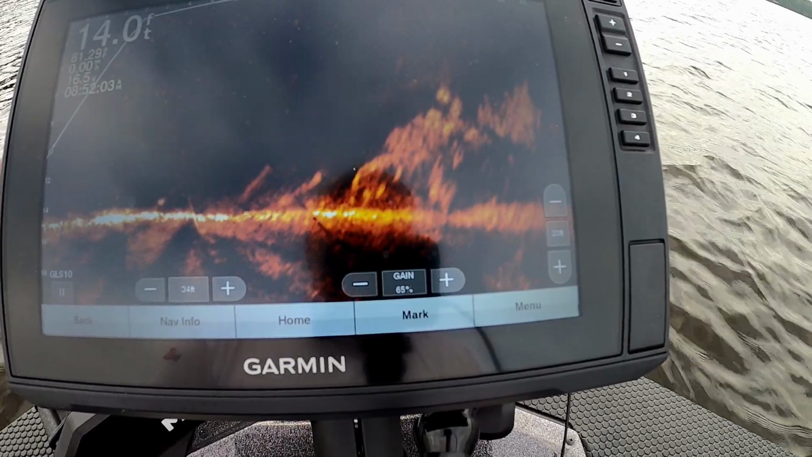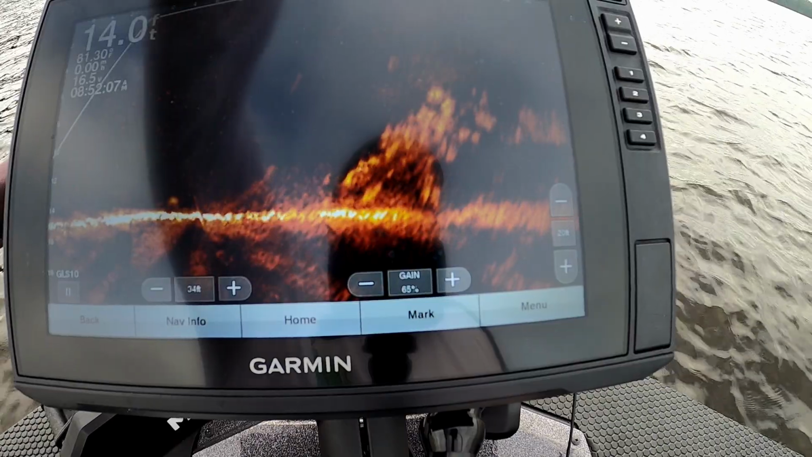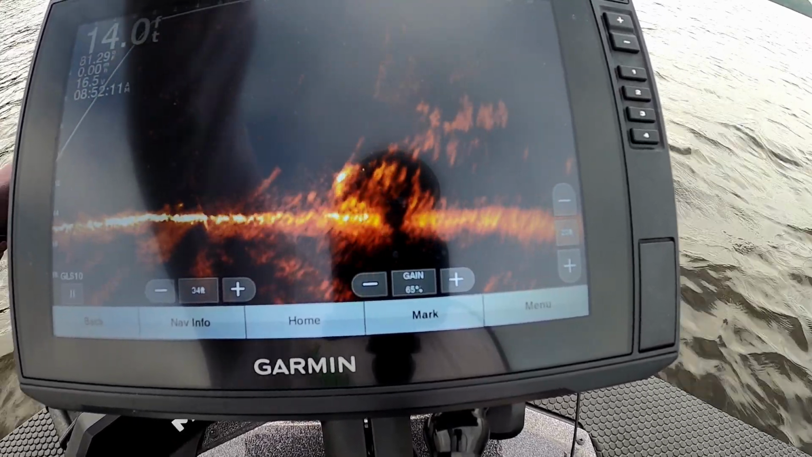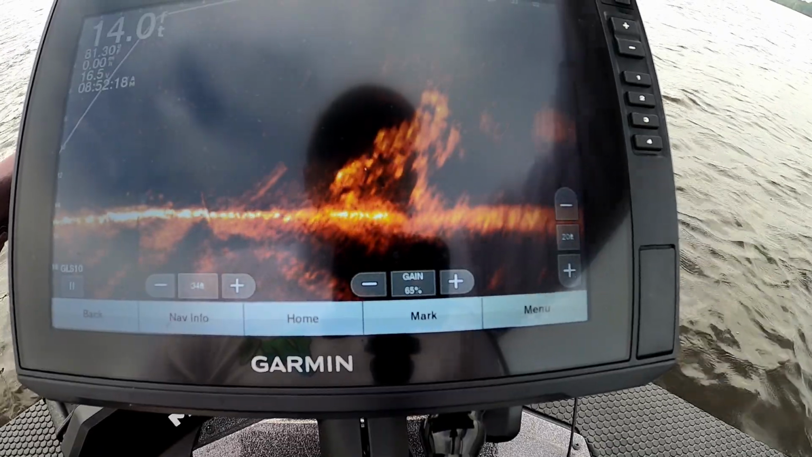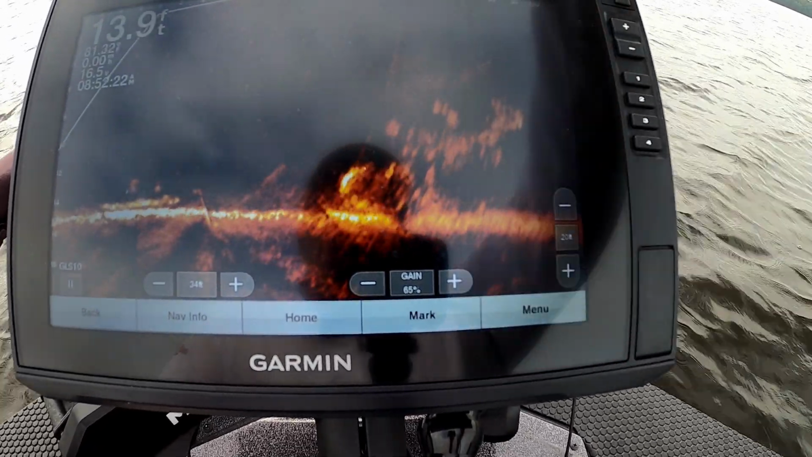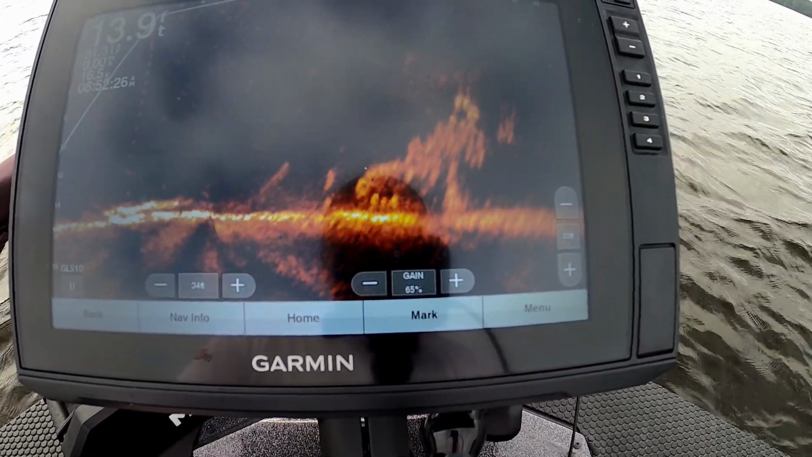I see a couple of pretty good sized crappie sitting down there on that tree. Not seeing them move at all. They're still at 26 feet on a stump.